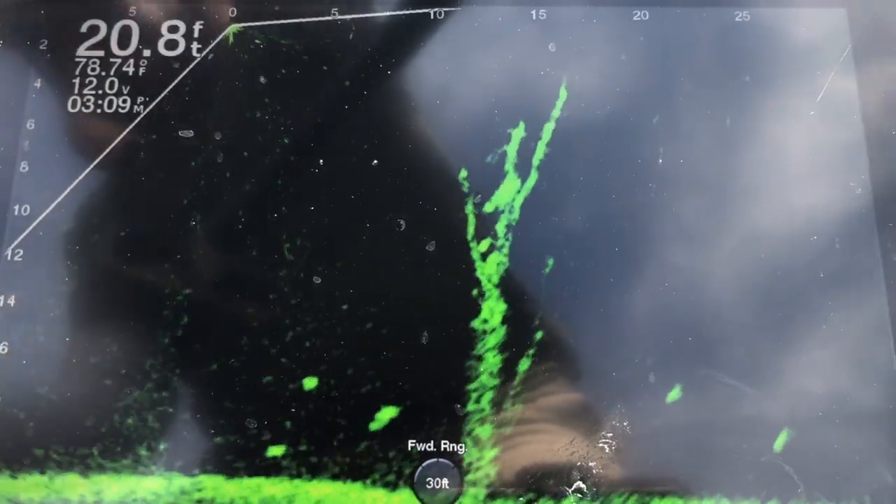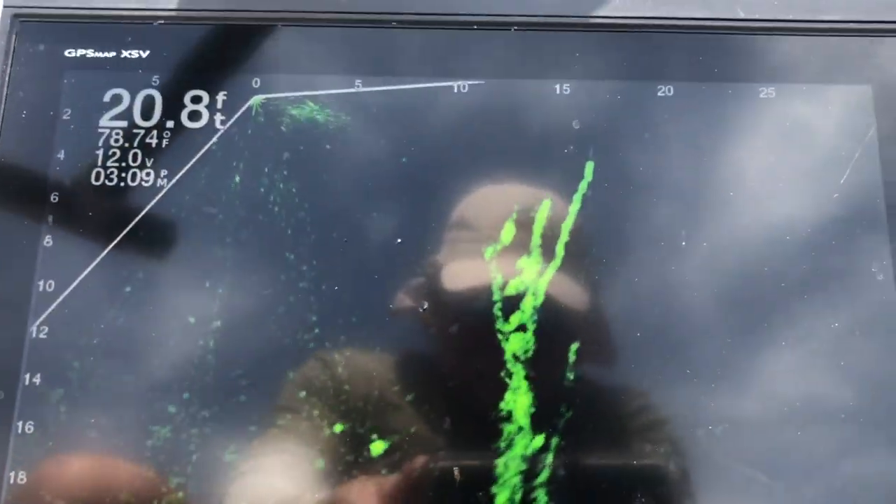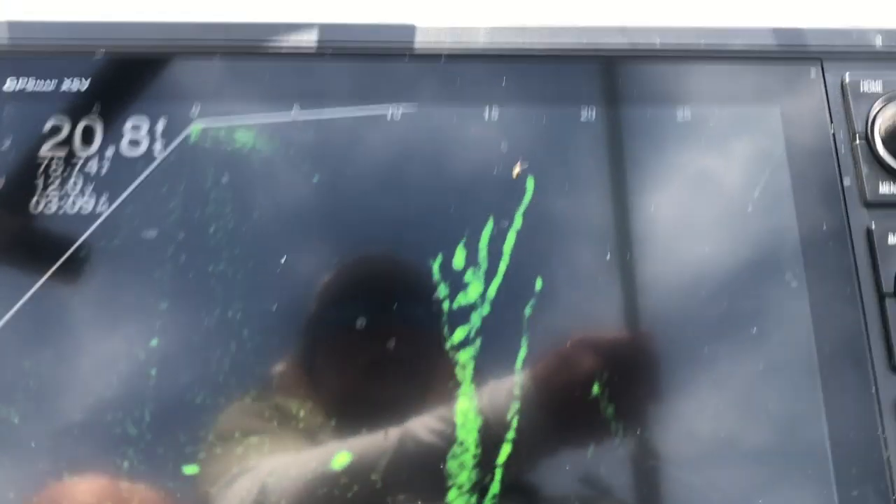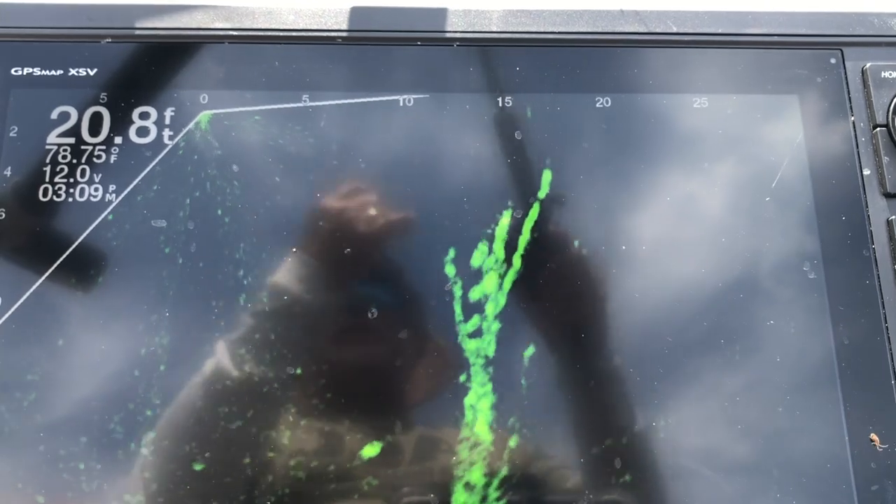Nice fish. How many has been on this tree? That was the mothership there.